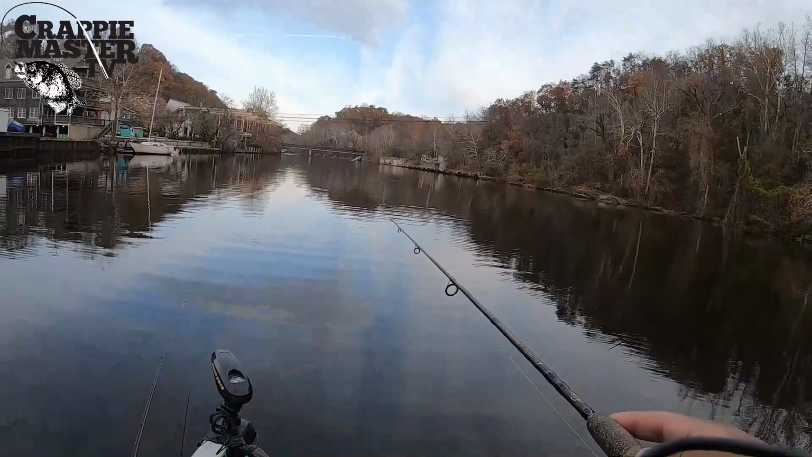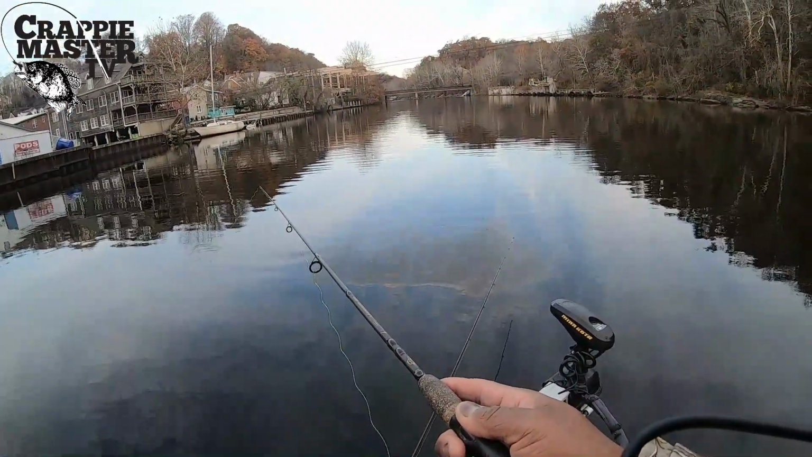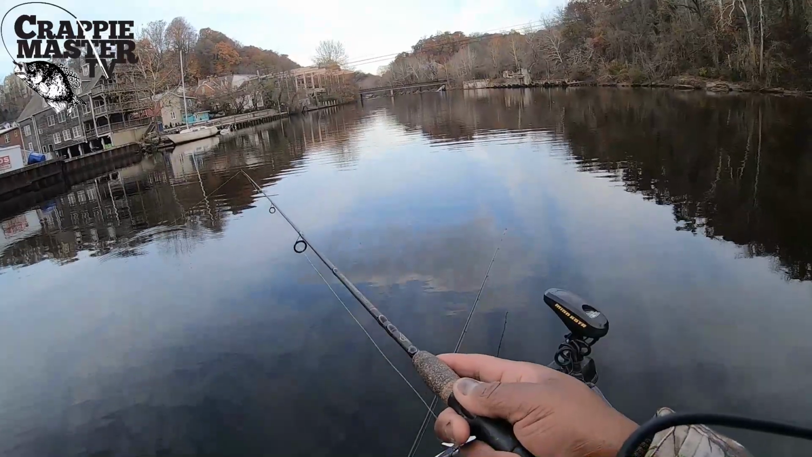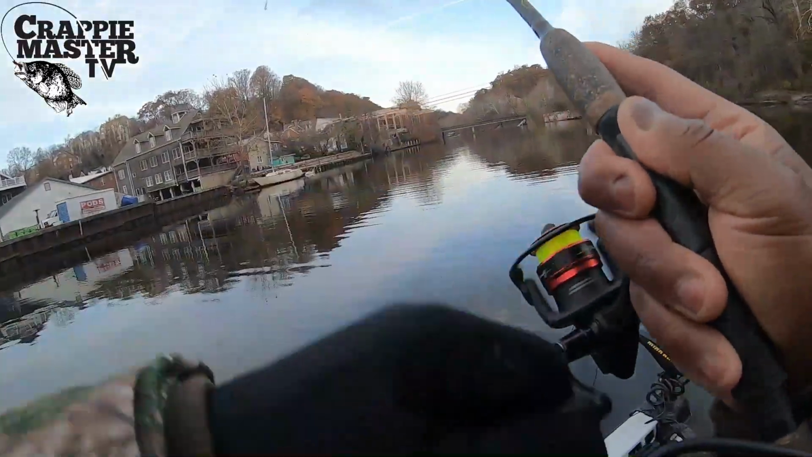Missed him. He hit it. They are definitely schooled up out here. Ain't no doubt about it. I don't think that's a bite. I think that's me moving the boat a little bit. There he is. There he is. Felt him pick it up.